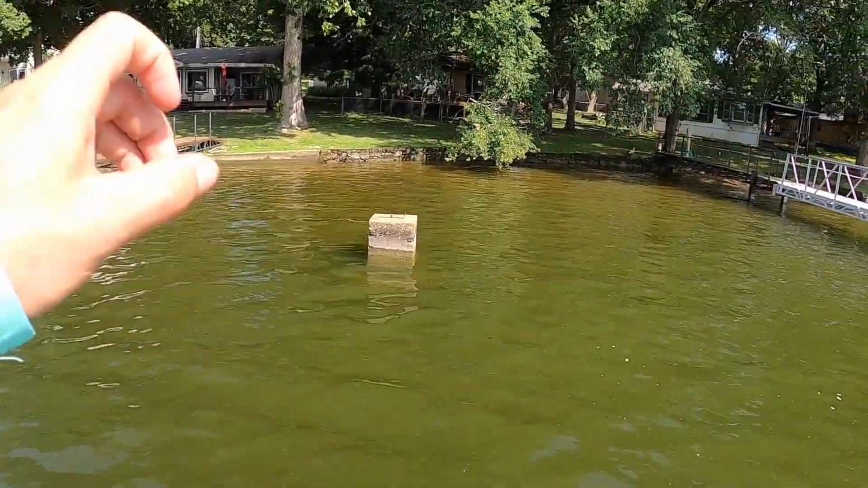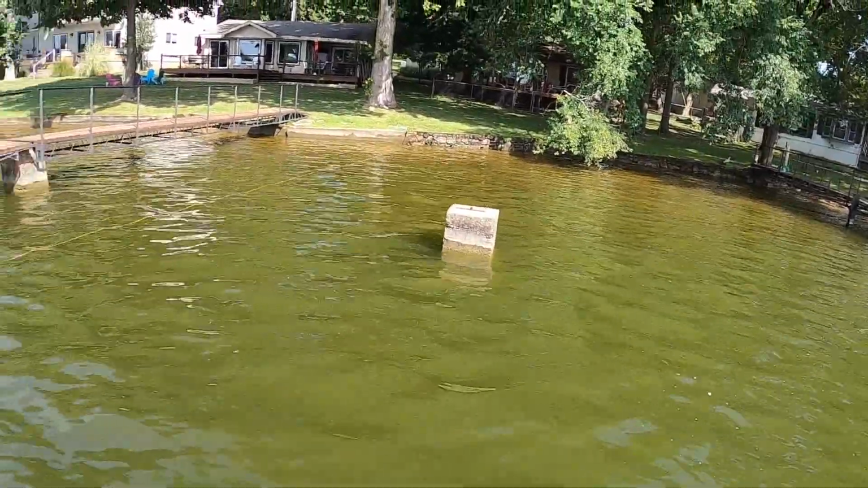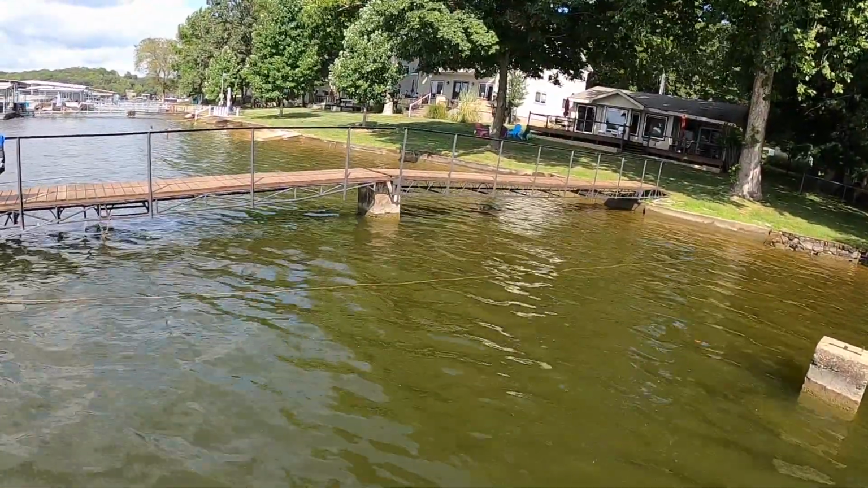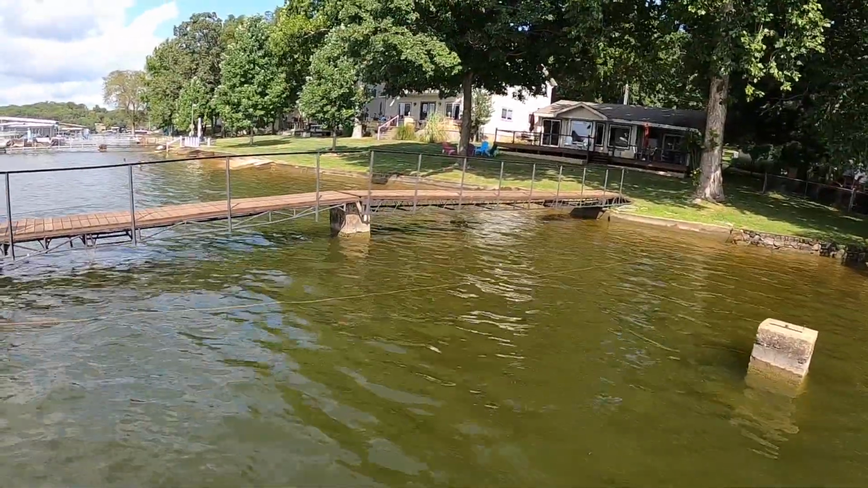I think the sun in the winter heats these up and it kind of holds heat, and the fish get on them real close. But still good in the summertime, and you know, just pitch around them. I'm once again looking for shade, trying to get close to cover, basically just an ambush point.